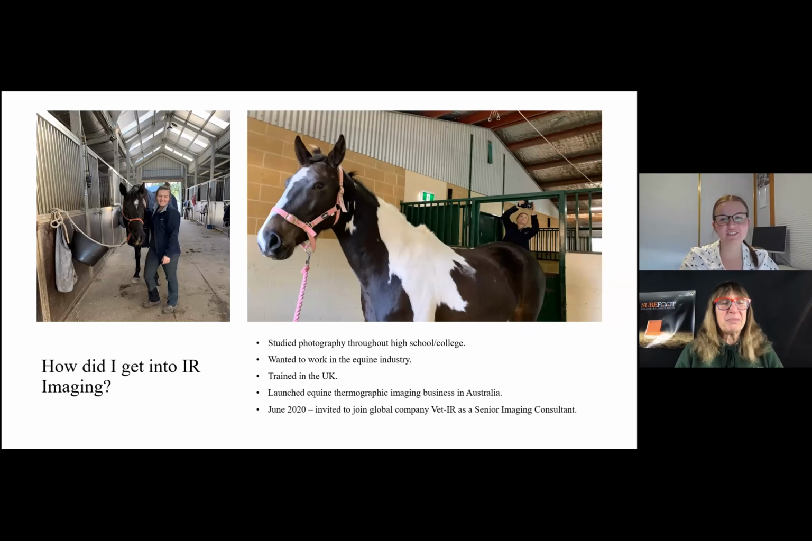So I studied photography in high school. And then when I finished high school, like I said before, I didn't really know what I wanted to do. I didn't want to be a vet, but I definitely wanted to help bridge the gap between professionals and help with preventative care of equines. So I trained as an equine thermographic technician, where I launched my own business in Australia under an internationally renowned company, which allowed for many traveling opportunities around the world, helping with research and CPD.